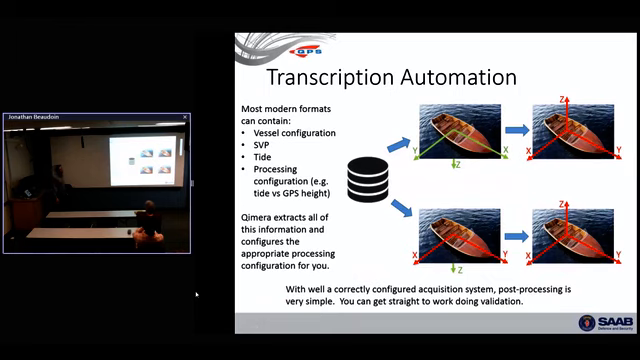So, transcription automation. This is something else that Chimera does for you. It's realizing that people are really horrible at doing mental math, taking a surveyor's report in feet, turning it into meters, and switching coordinate frames from one to the other. This is where we always mess things up.